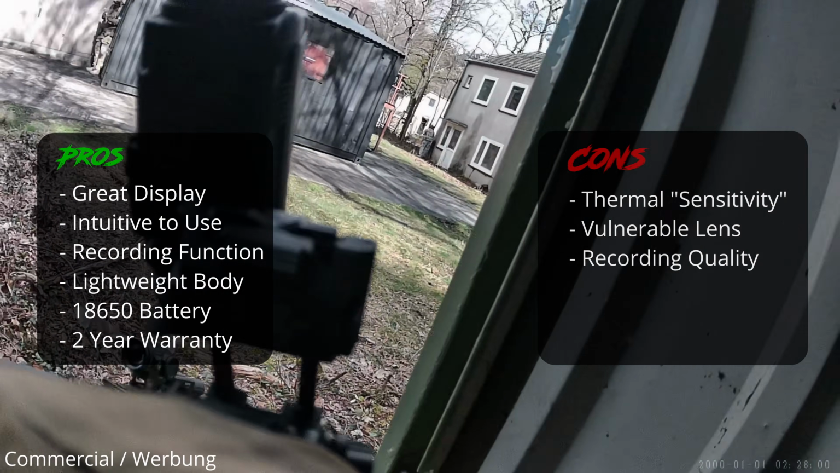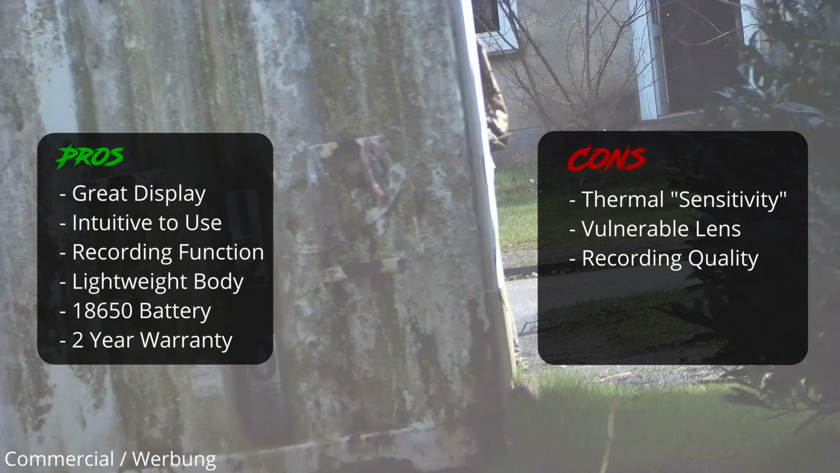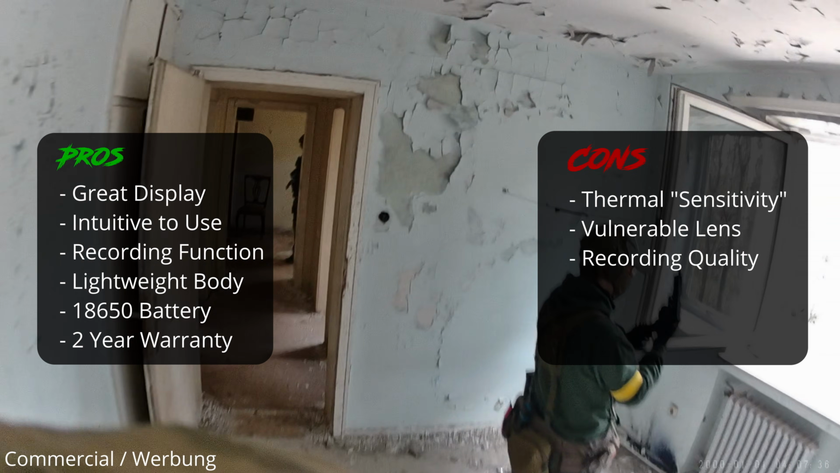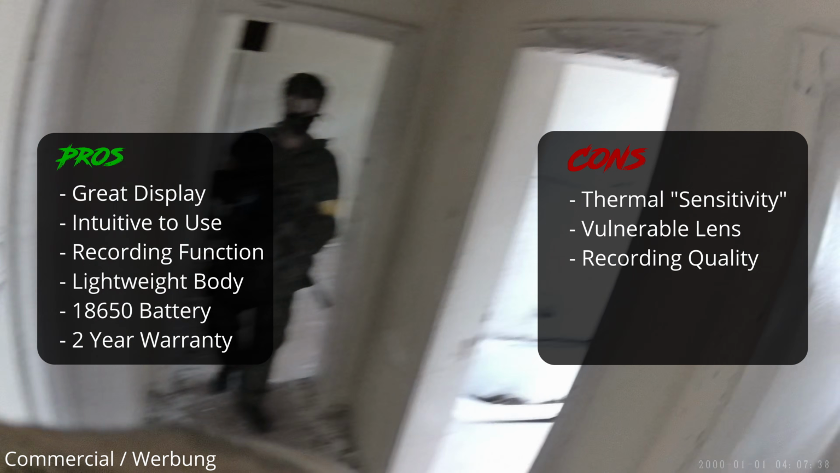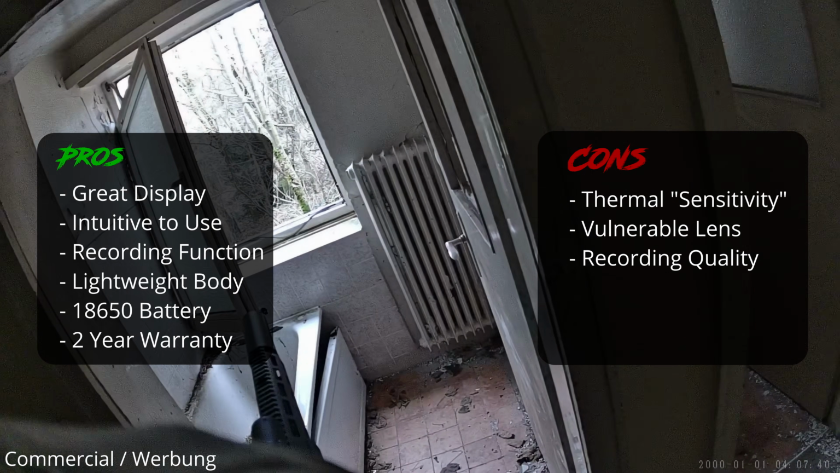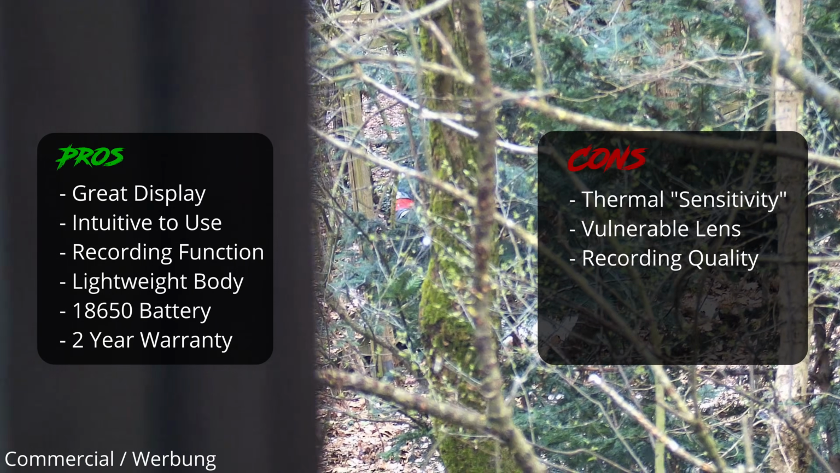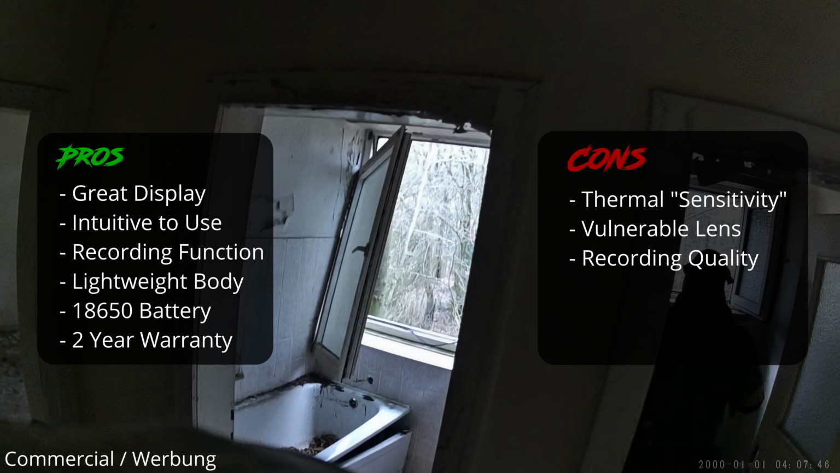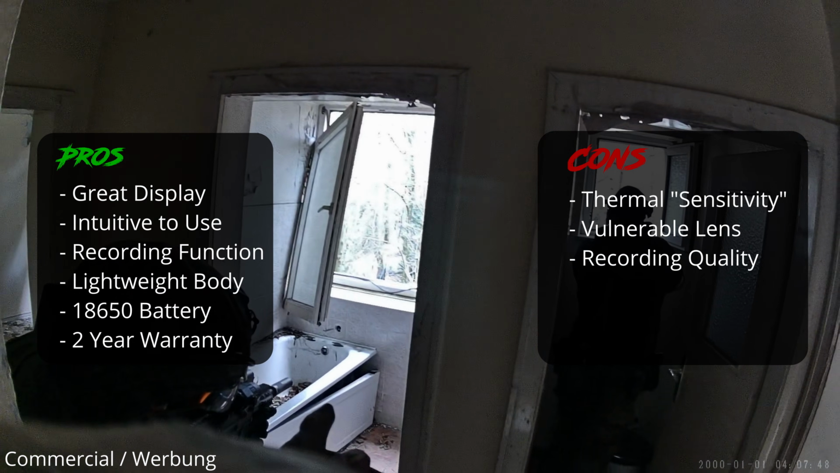On the downside, the major issue for me is that the Arctic displays obviously colder areas in almost the same color as living humans sometimes. I don't know if there is a way around this, but if there are more experienced thermal users in the community who know about this, please help me out in the comments.